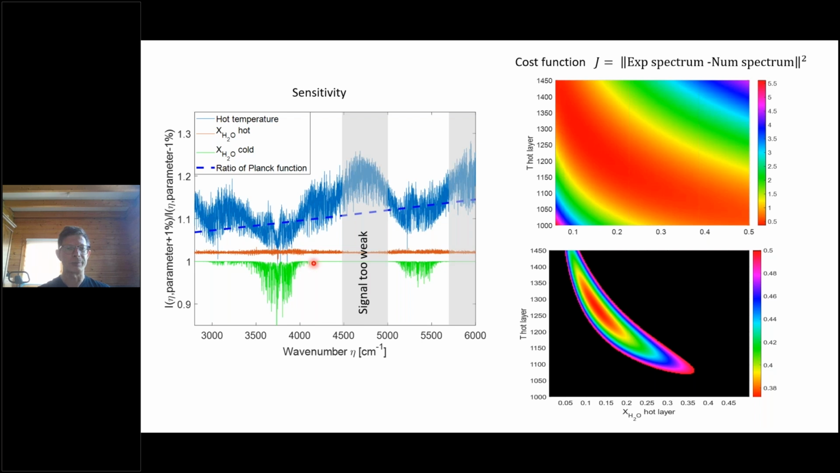What you will see is that when we increase the molar fraction in the cold layer, the effect is just to increase the absorption. So the effect is just localized in this spectral range, which is specific to the absorption by H2O.